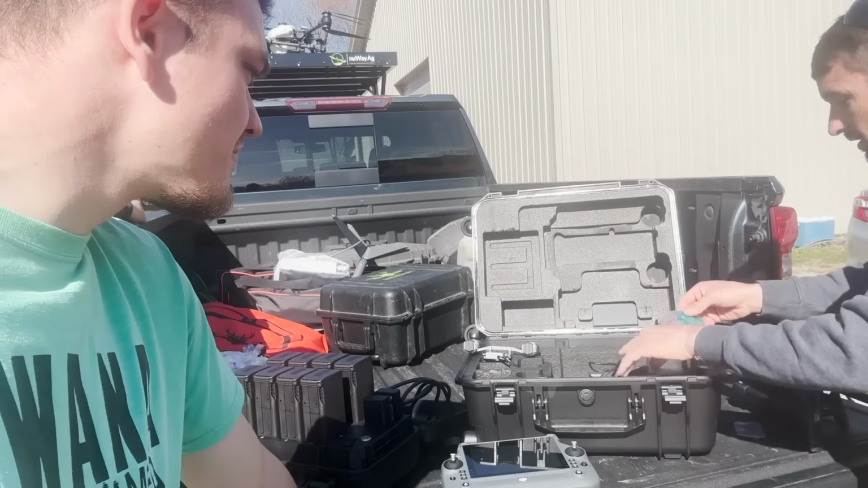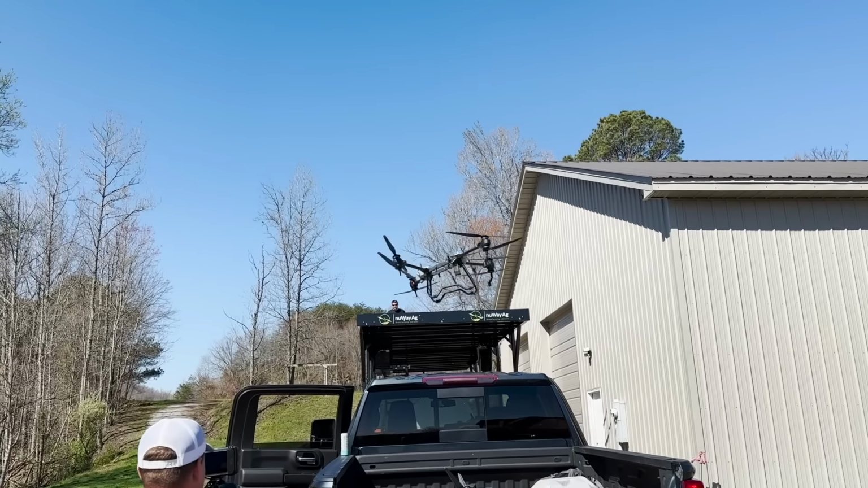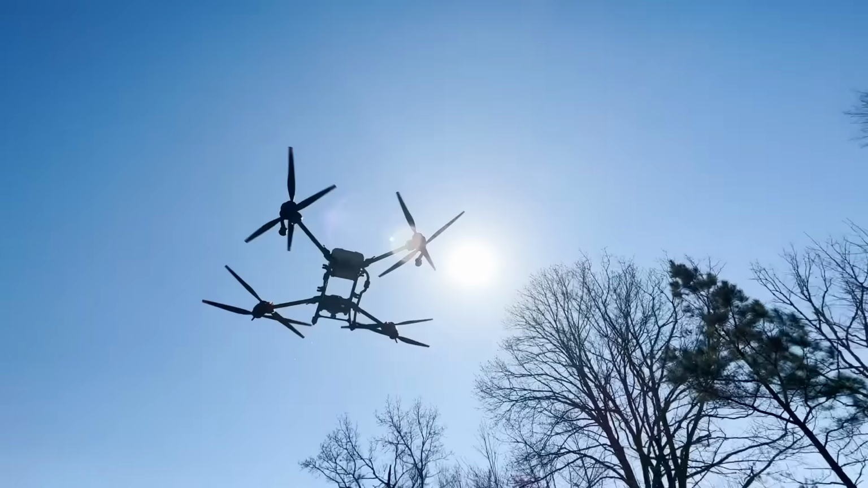After unboxing the thermal drone, we're actually going to put the batteries on charge. And in the meantime, Mike's going to pull out his giant ag drones and he's going to do a little distance test and see just how far he can fly it without it stopping.